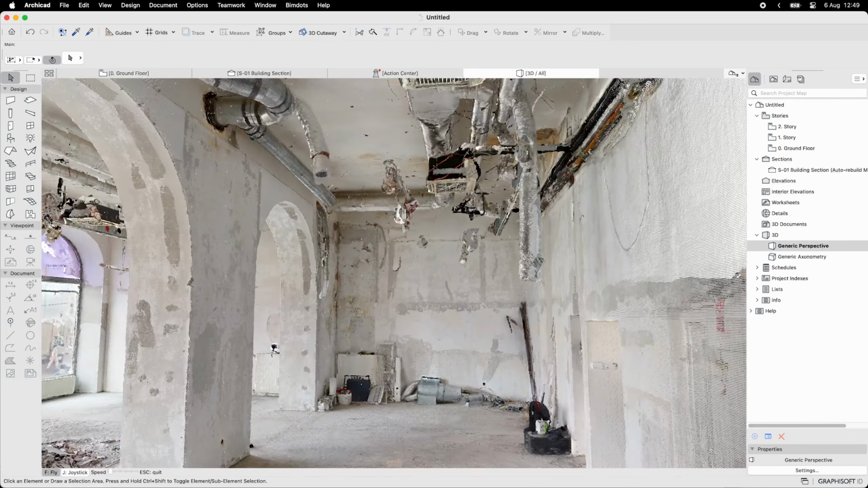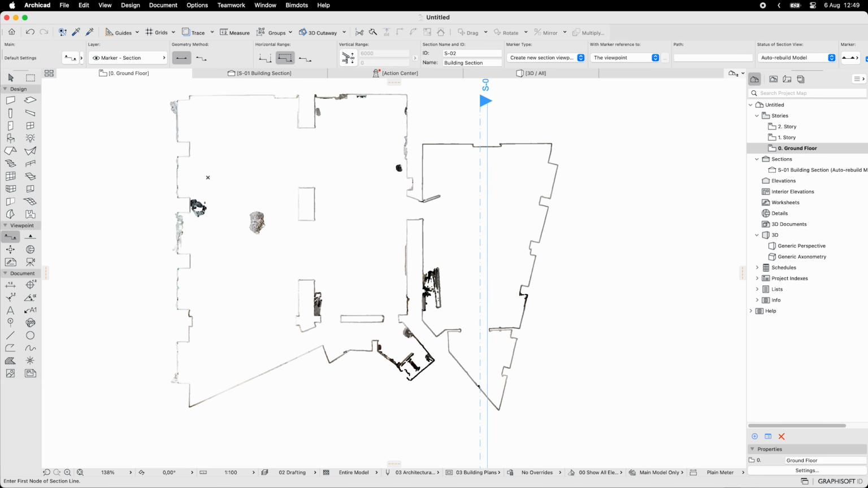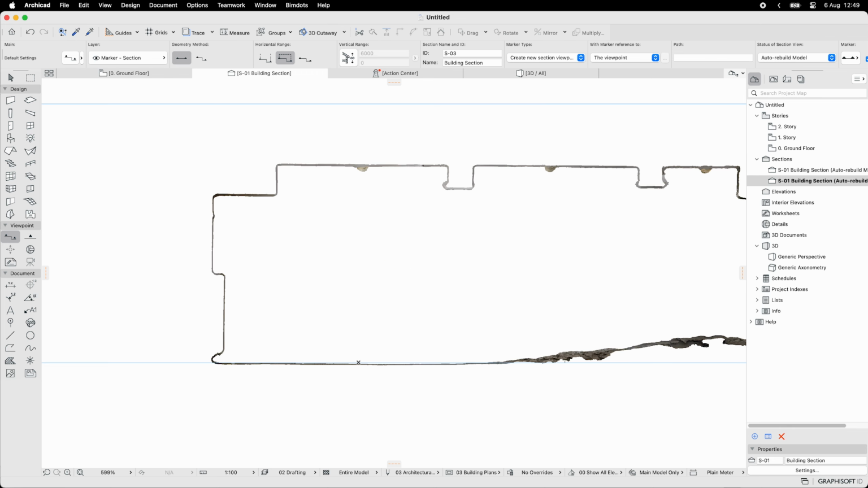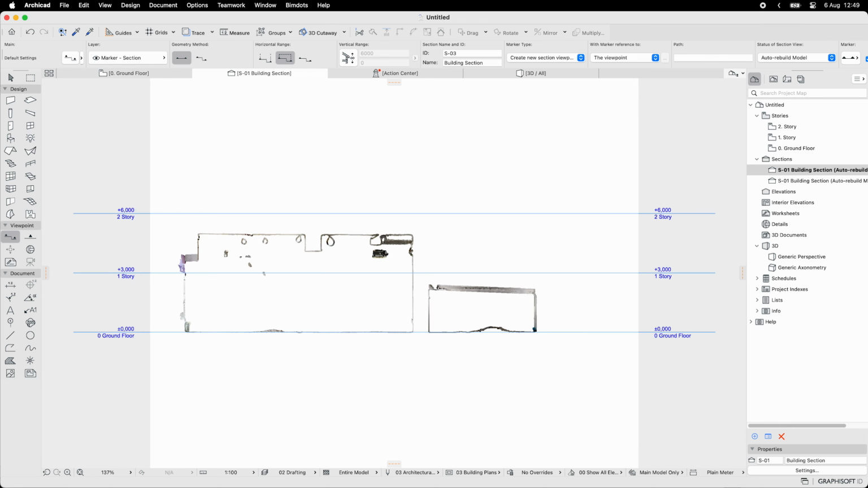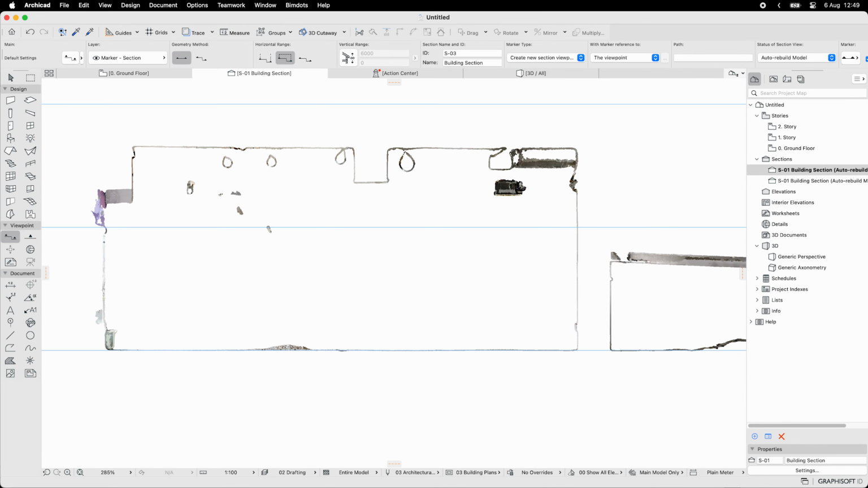Then we can also cut vertical sections wherever needed. This will reveal details like these arched openings or changing ceiling lines and floor heights. Here you can also see the size of the ventilation ducts, for example.